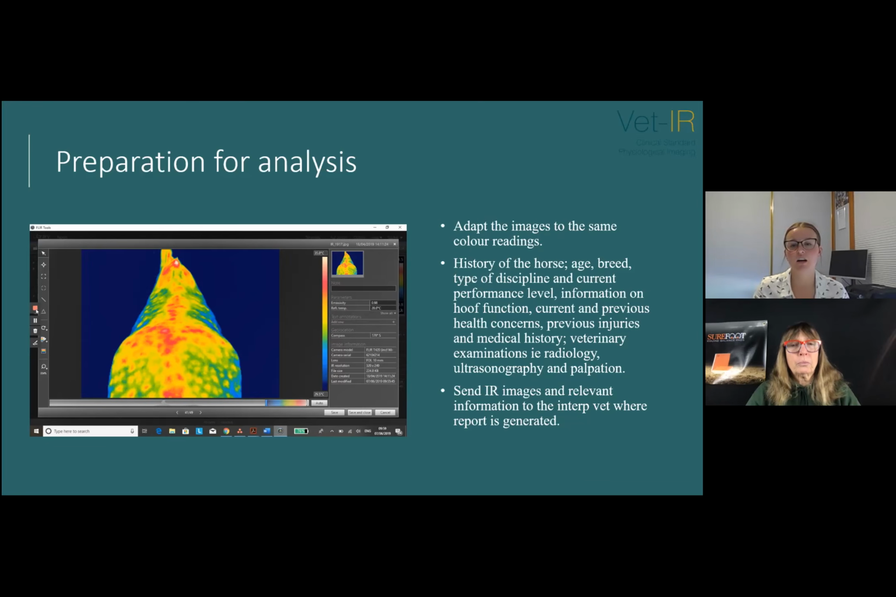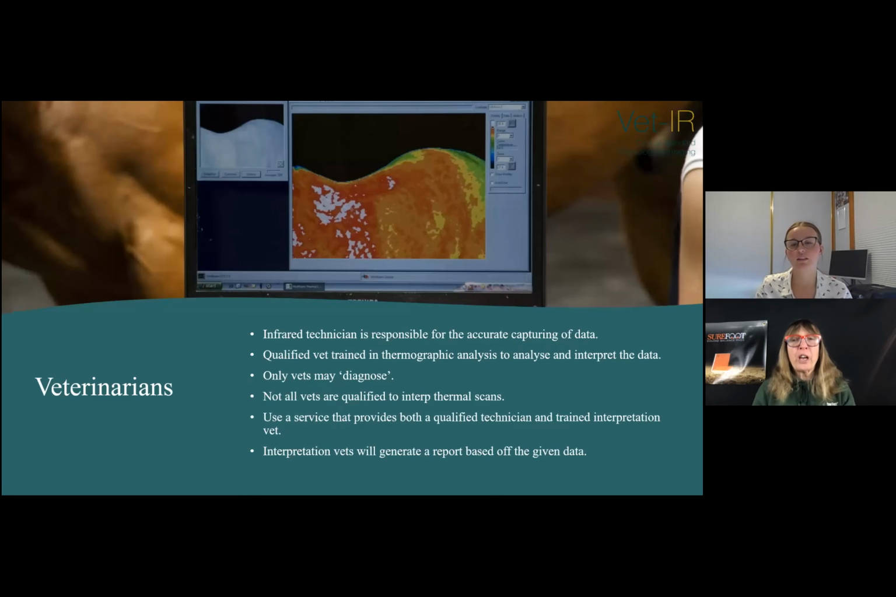And then all that relevant information is sent off to a trained vet for analysis. So your job is to make sure that you've got nice, consistent pictures, well taken, well presented, so that the veterinarian can interpret them correctly.